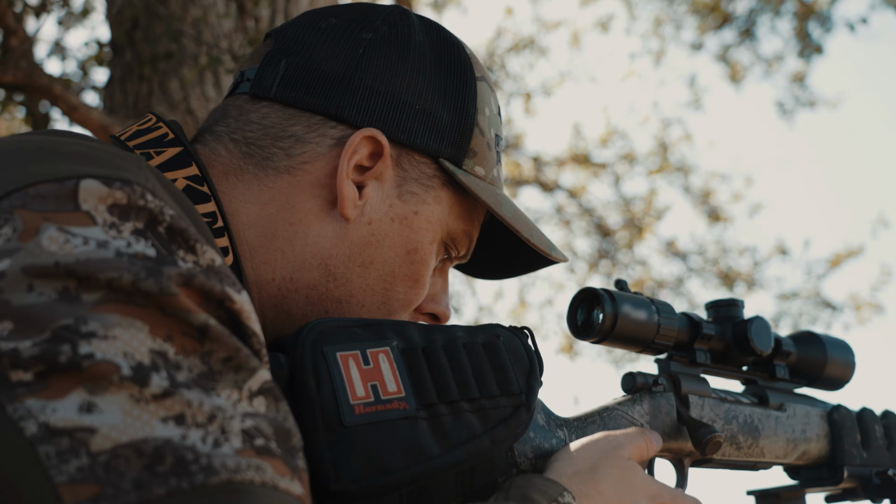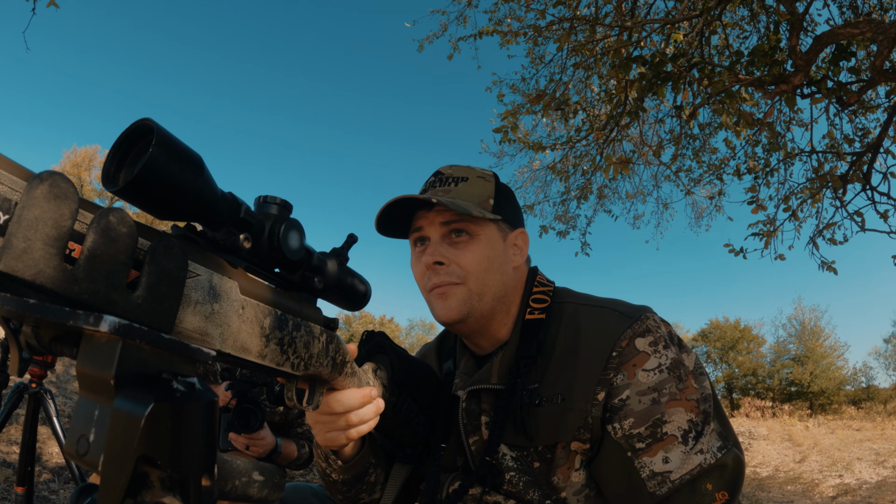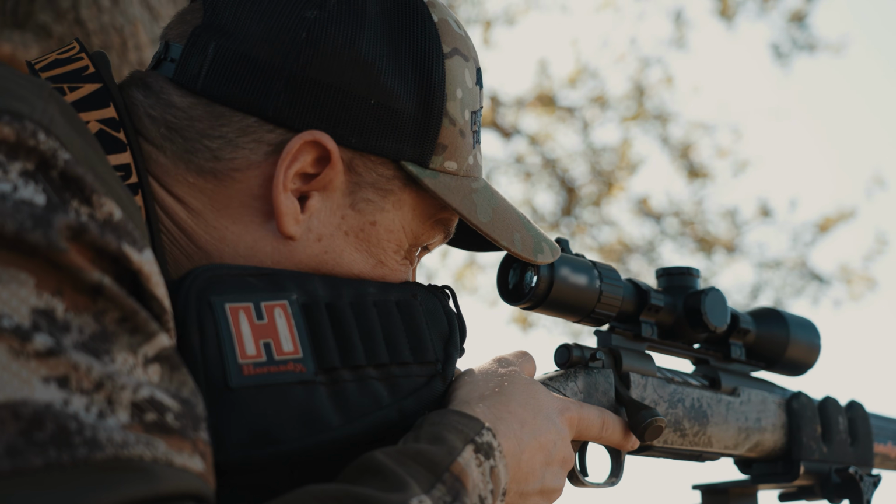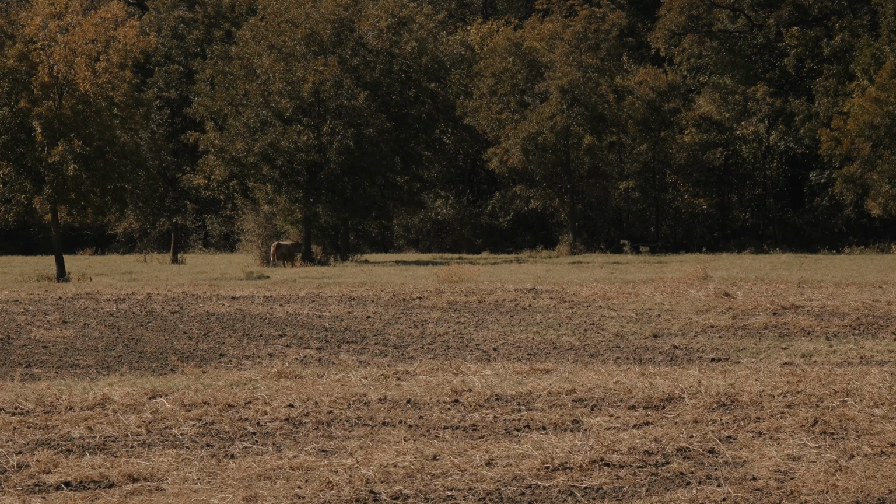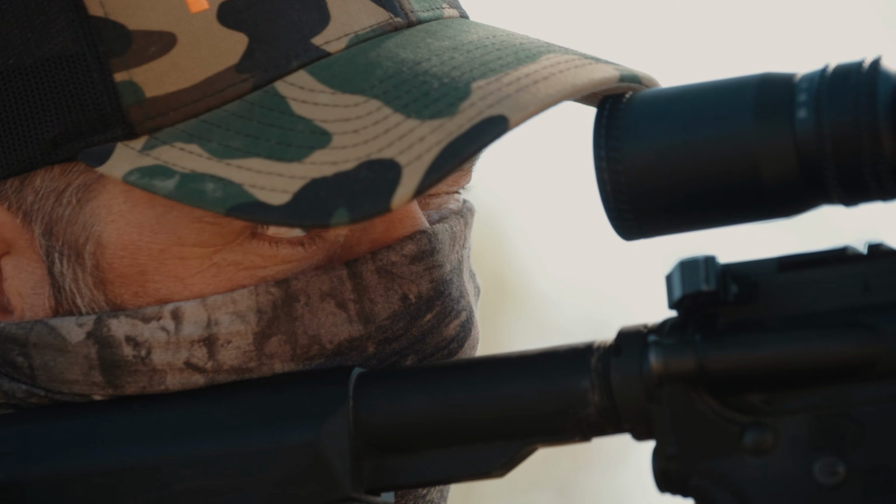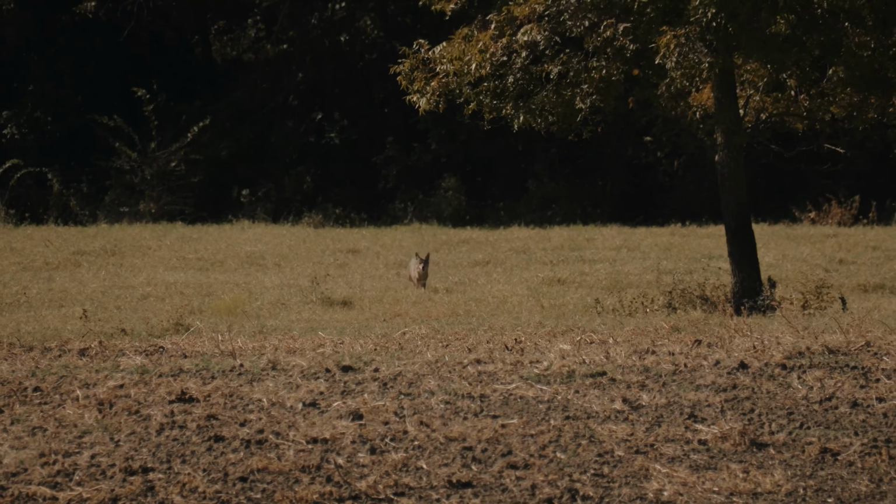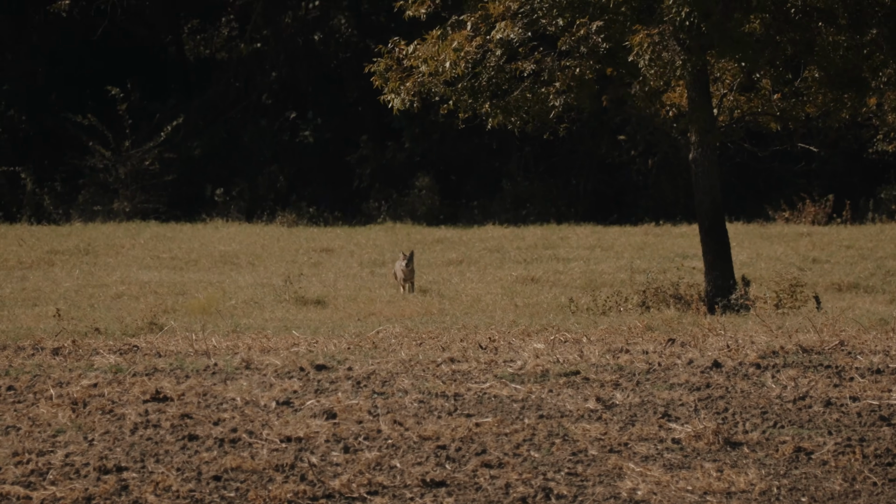He went back in the brush. Hang on. I don't see him, but those cows are still looking back there. He's got to still be there. Hey, right here, he comes. Right behind those cows.